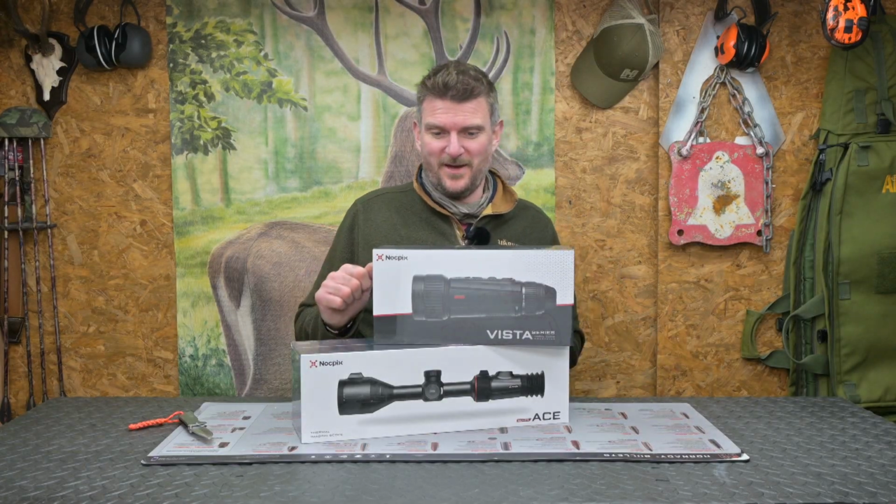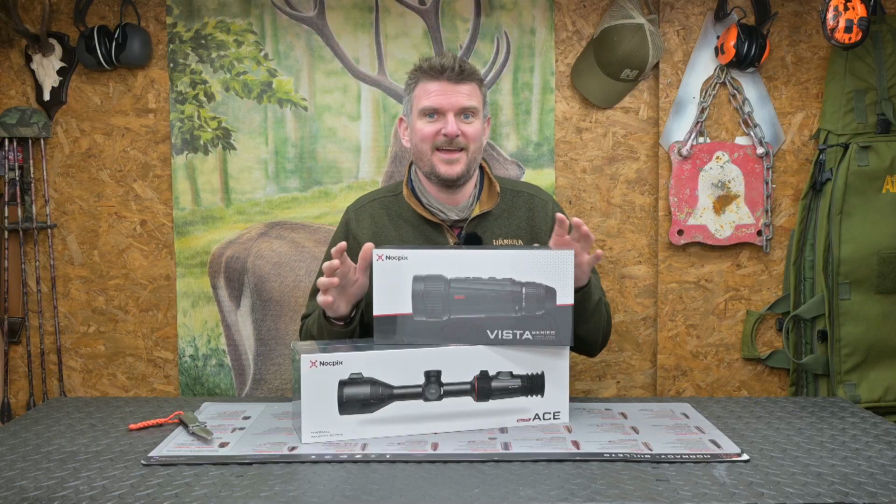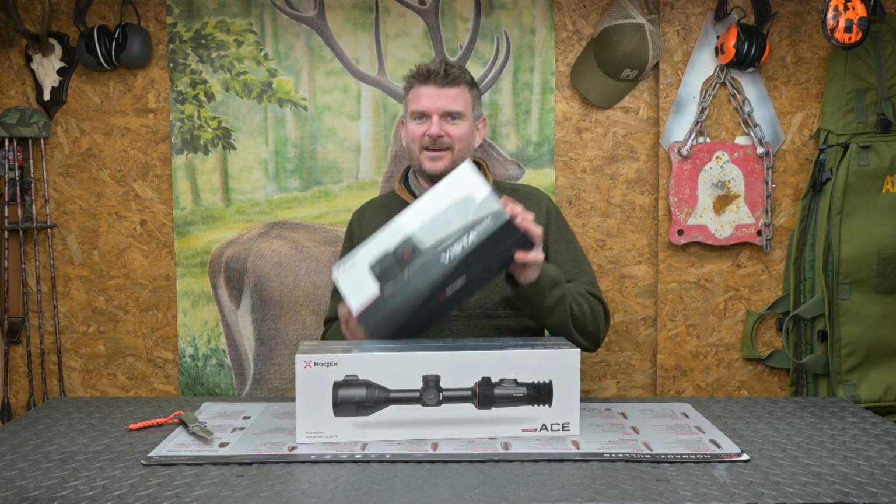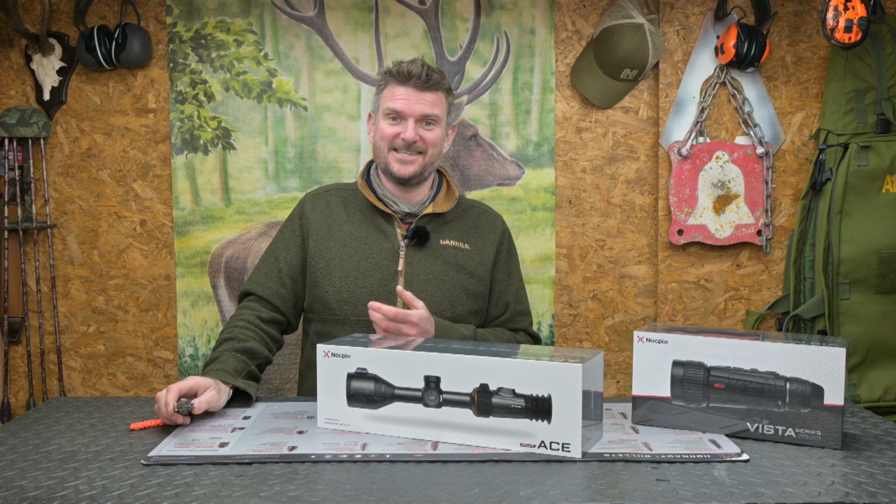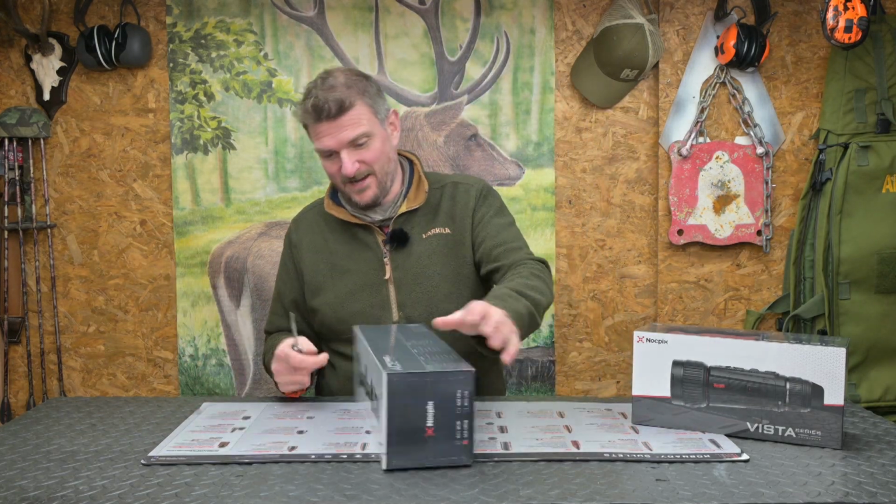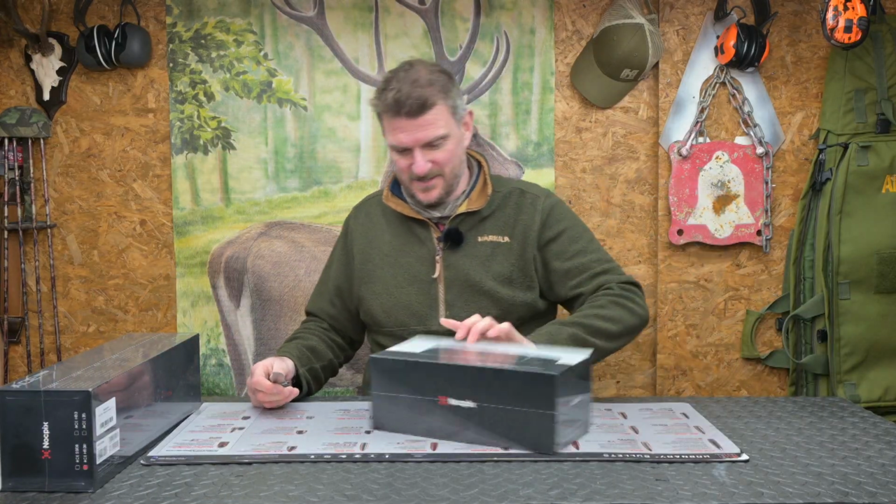I've just been to Redbeck Shooting Supplies and come back with two of the latest NocPix thermal items. I've got the VISTA spotter and I've got the Ace Riflescope, and I was so excited, I'm so keen to use them that I literally just got in, put the cameras on, and here we go. So which do we want to do first? Let's do the spotter first.